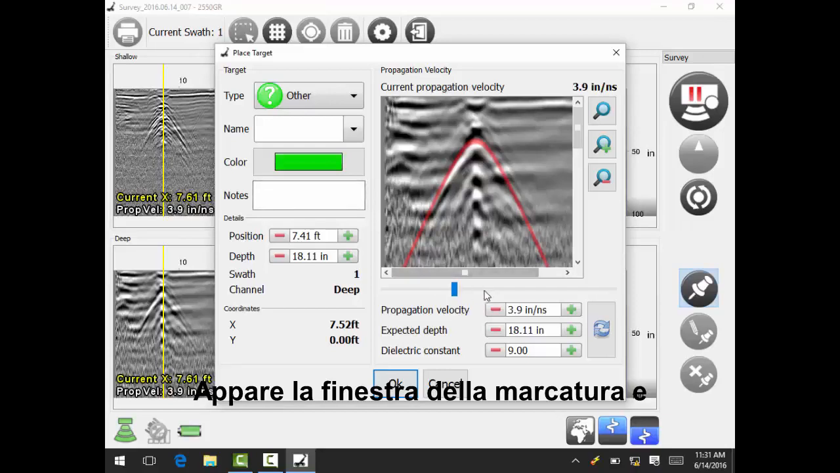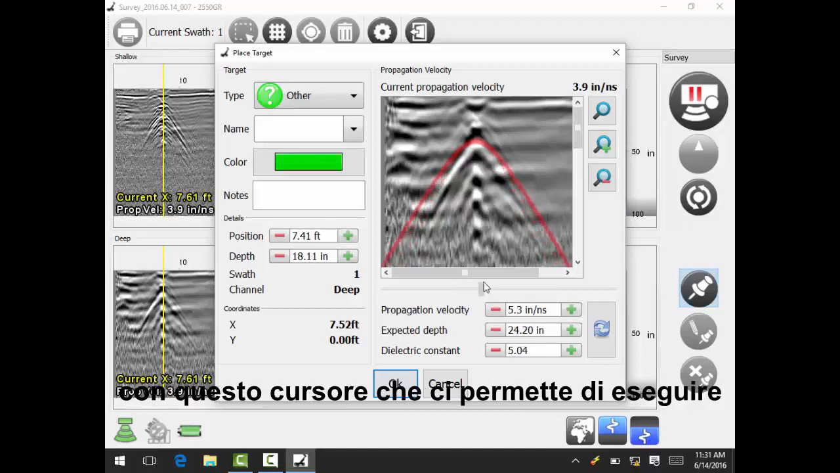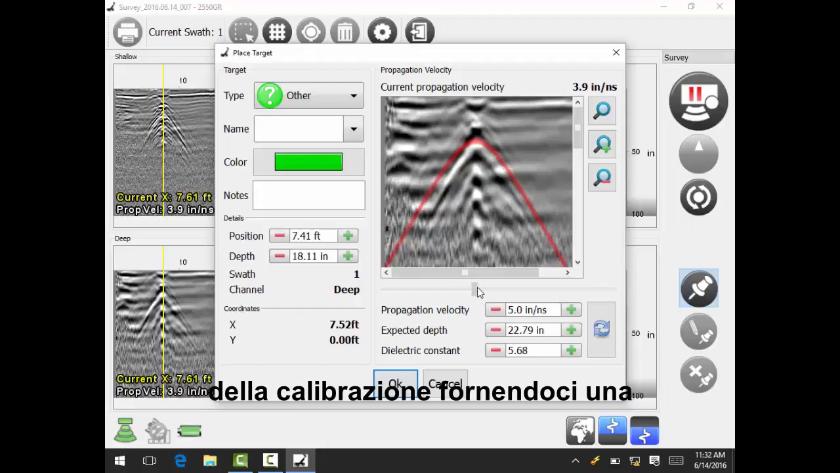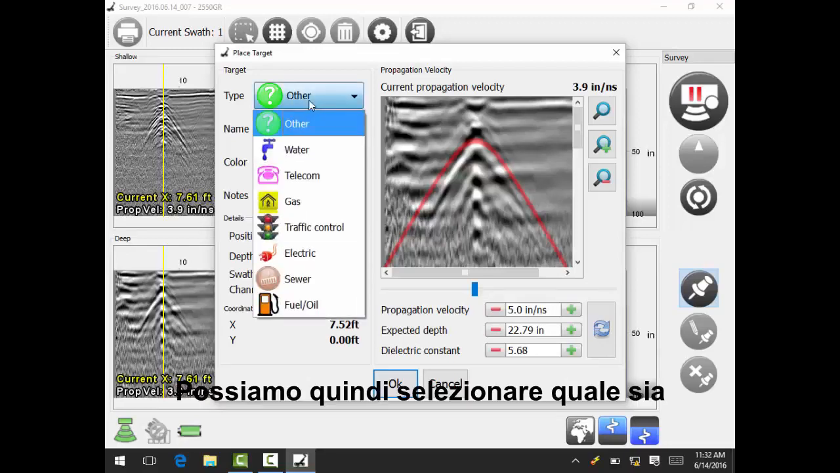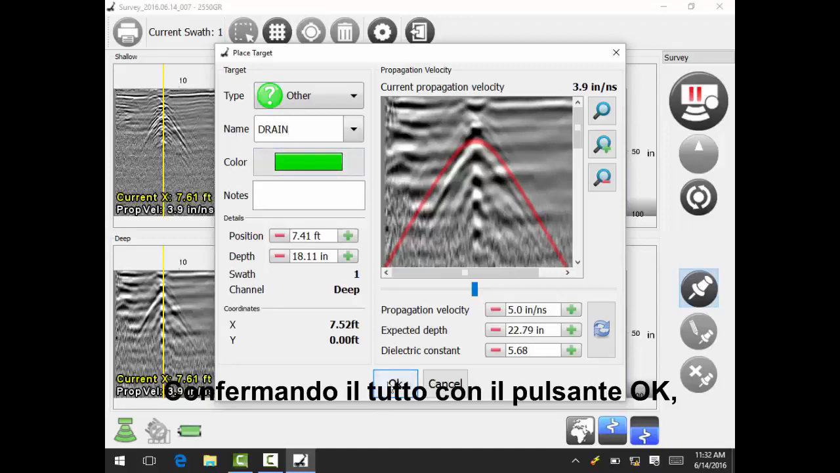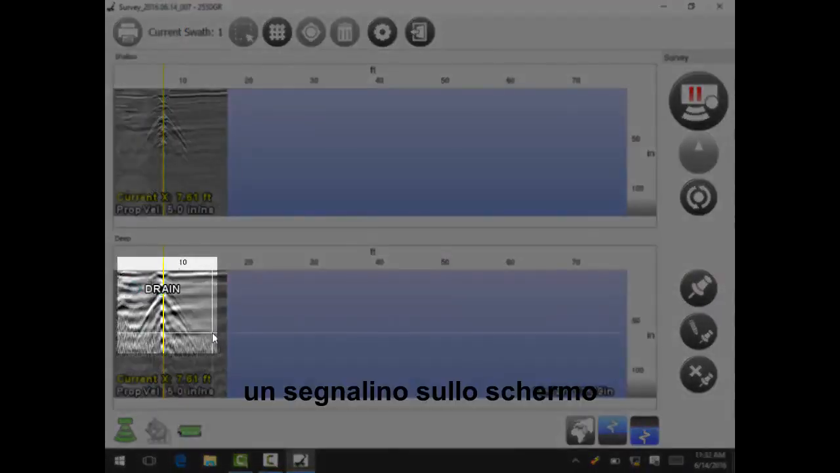Our marker screen appears, and then we can adjust the propagation velocity with this slider. What this gives us the ability to do is kind of fine-tune the calibration in essence and give us a more accurate depth. Then we can select what type of utility it is. For this particular choice, it is a drain, so we're going to use other, and we're going to keep it green, and then we're going to name it drain. And when we select OK, you're going to notice that it places that marker here on our screen.